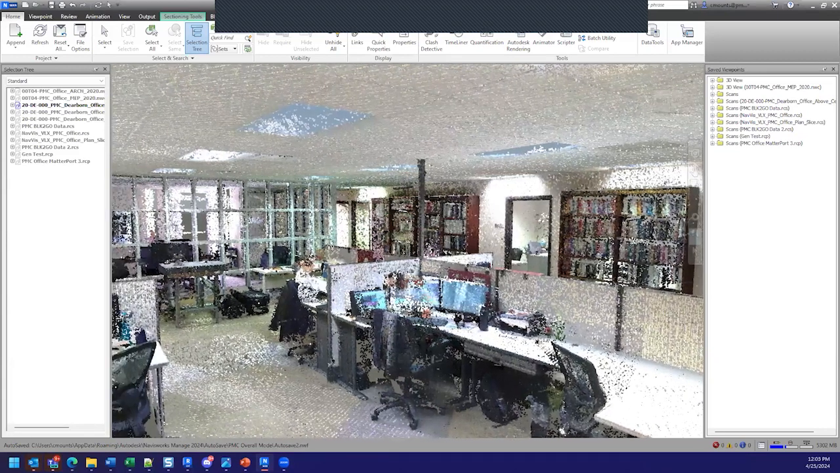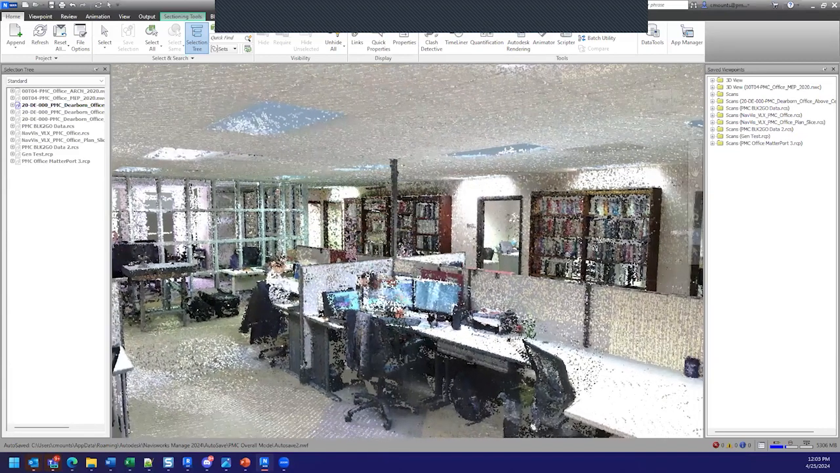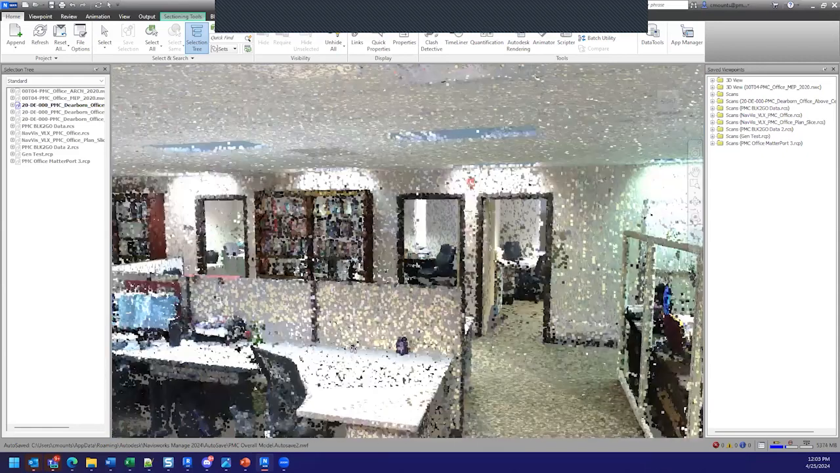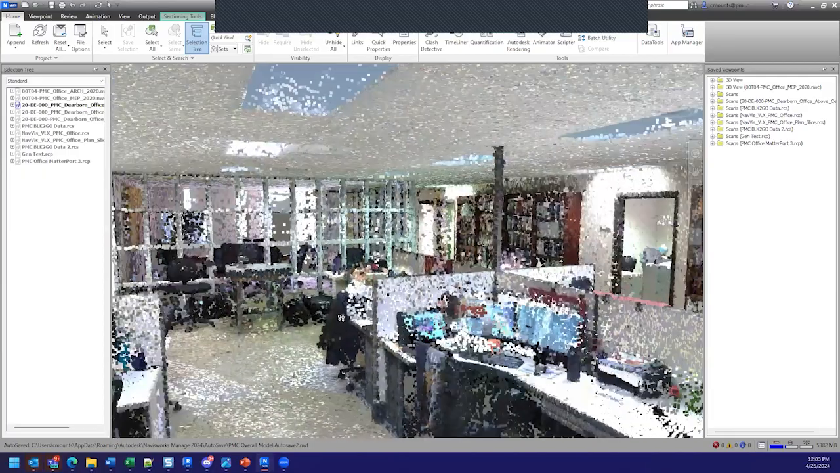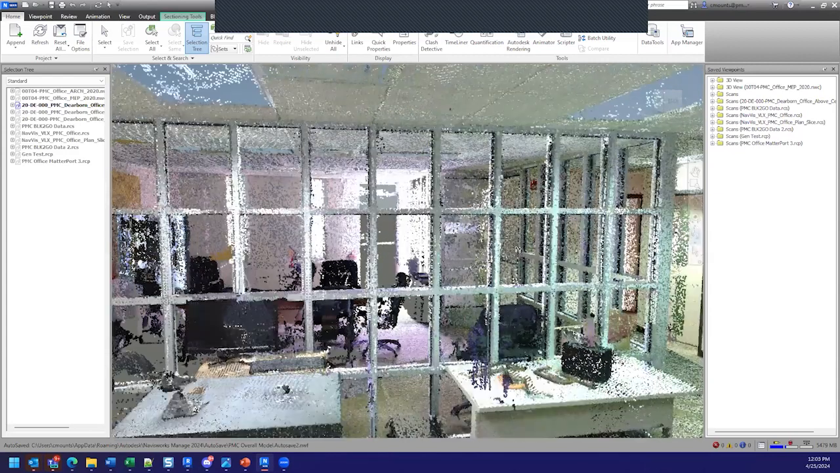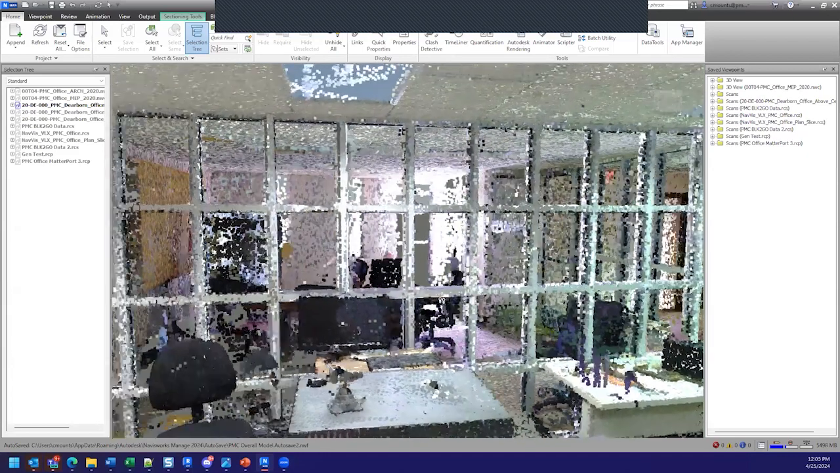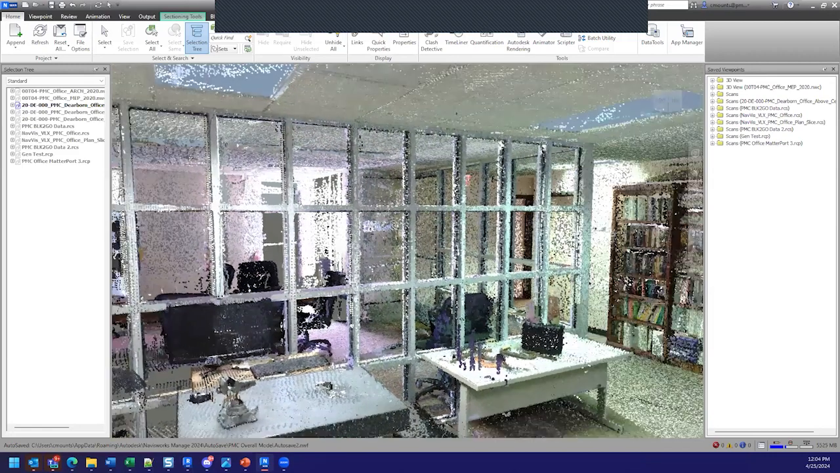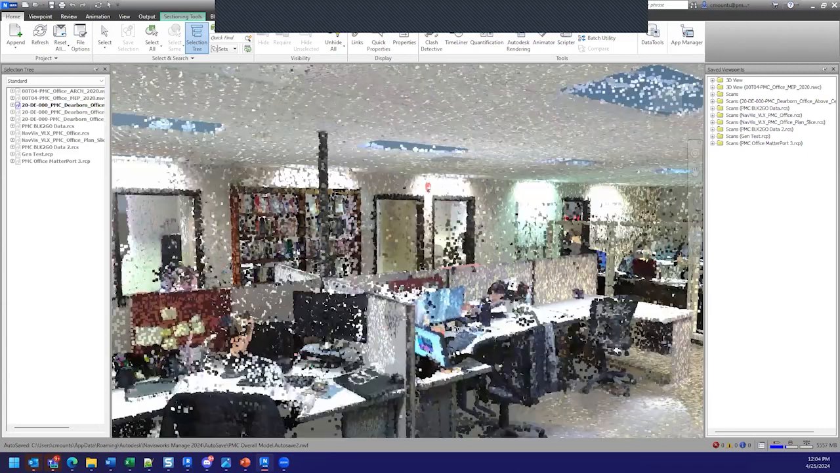This data is relatively clean. You see some, but we don't see a lot of random points in here that are just sort of floating in space and shouldn't be there. Some of the trickier stuff is like this curtain wall type detail here. It does a good job of picking that up. Black objects, it does a good job. A lot of devices struggle with black because it absorbs all the laser light. But overall, very good data quality here.